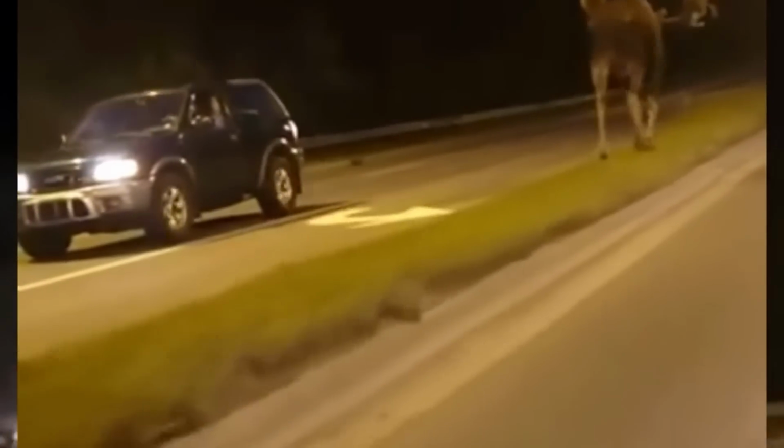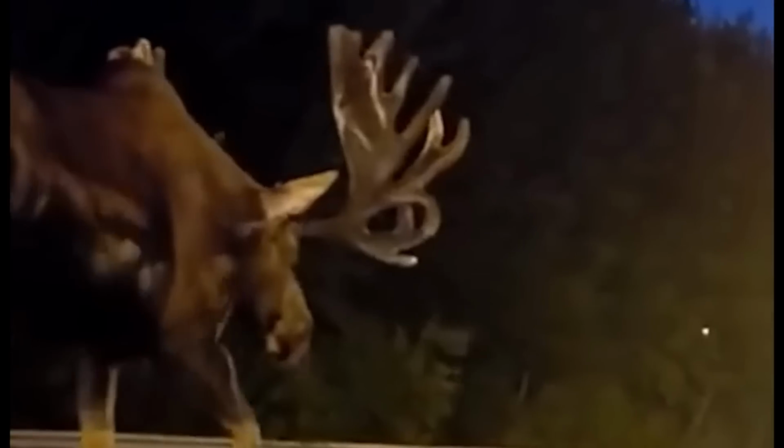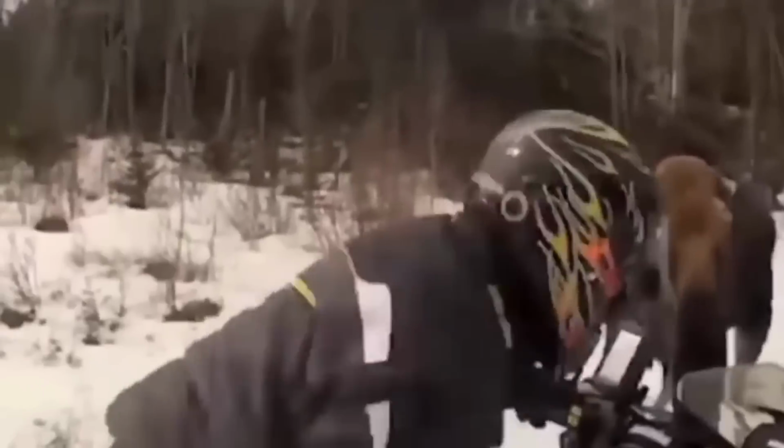Even the other driver backs away their car in order to get a better view of the moose. What amazes me about this encounter is just how relaxed the moose is. These creatures are usually a lot more aggressive and do not feel so at home next to cars and humans. So I'm not sure what is wrong with this particular moose, but I'm sure that was a thrilling experience for all the drivers who got to witness it.